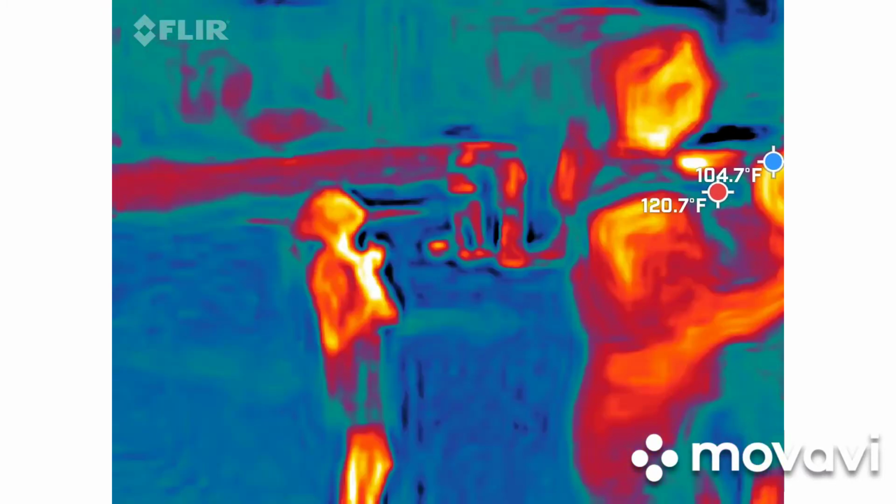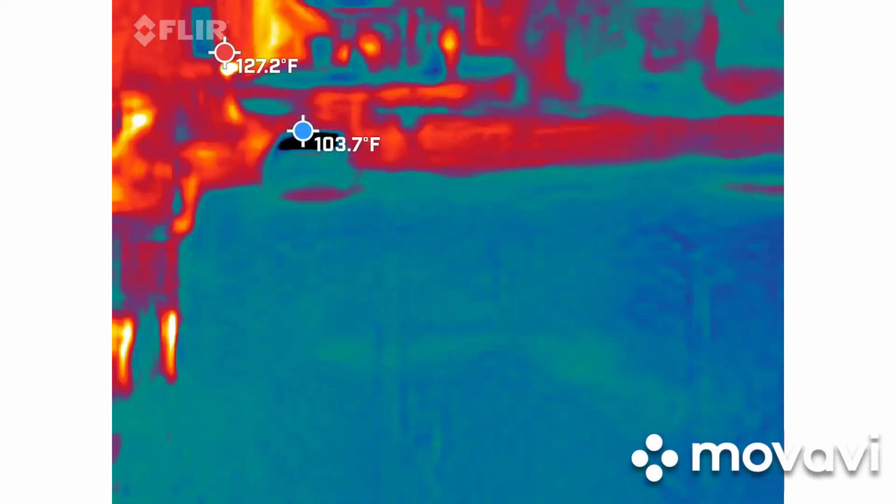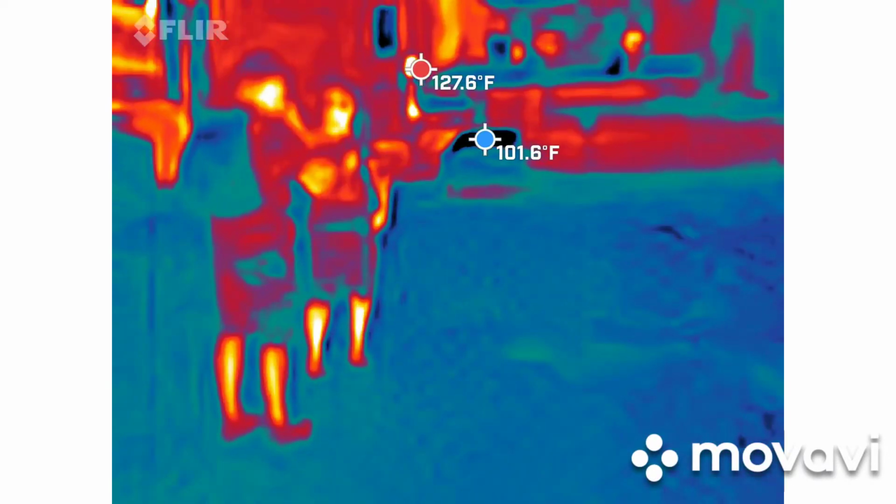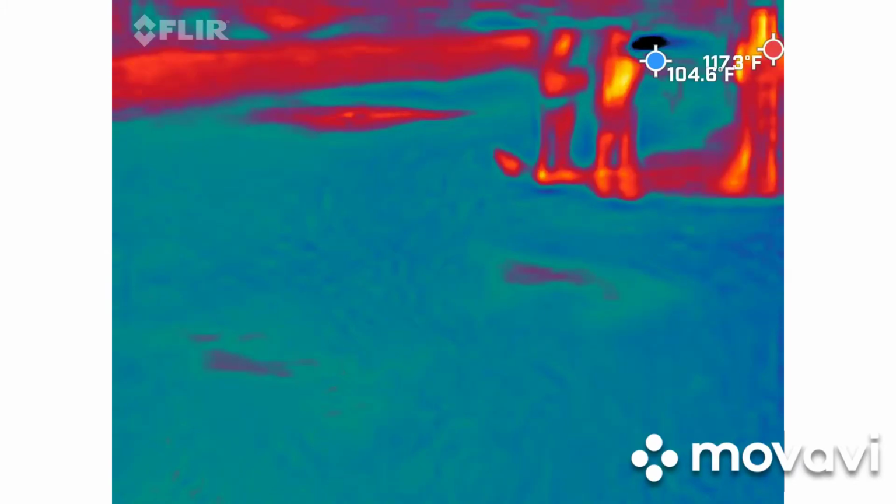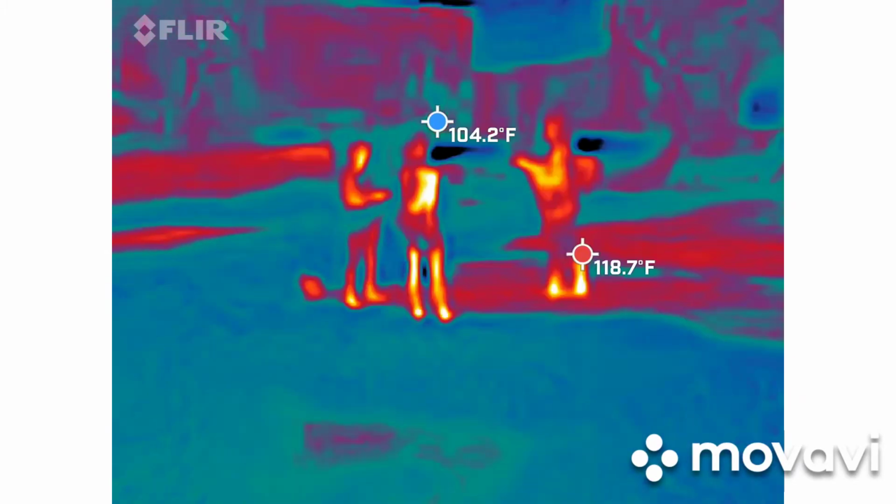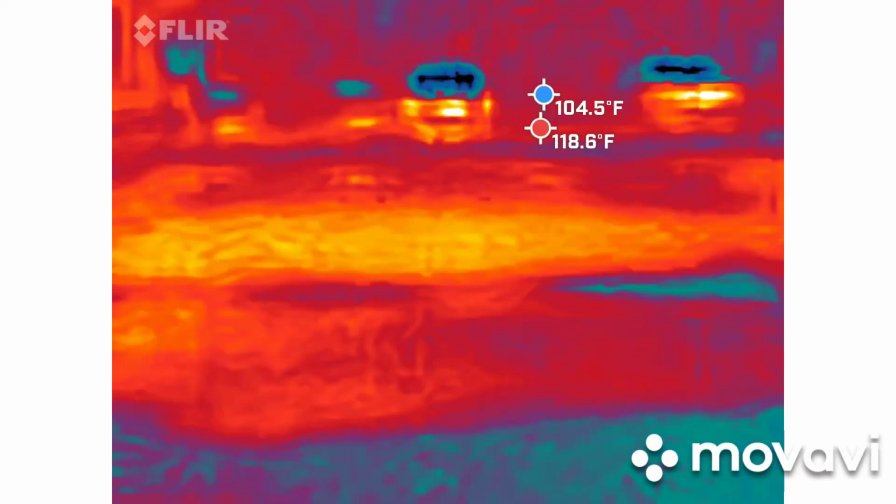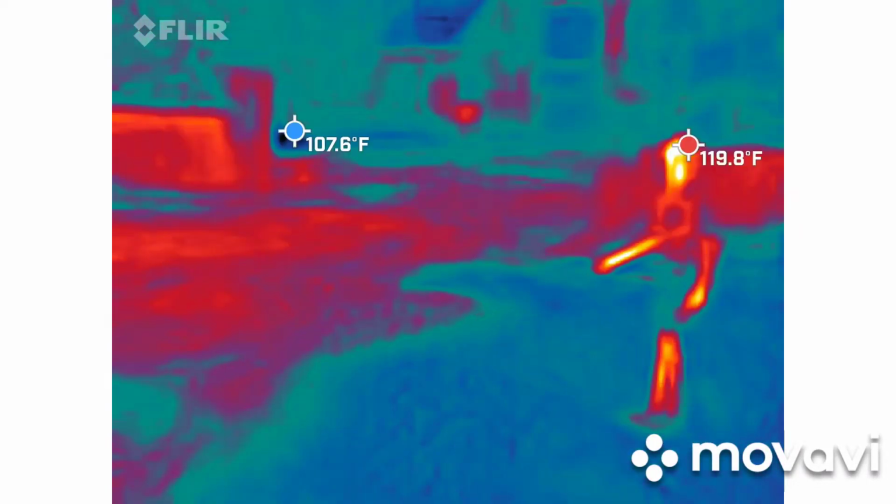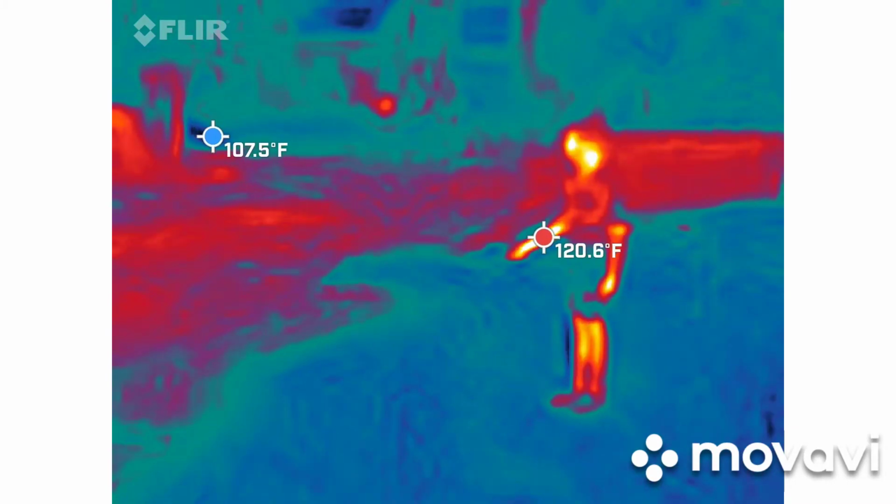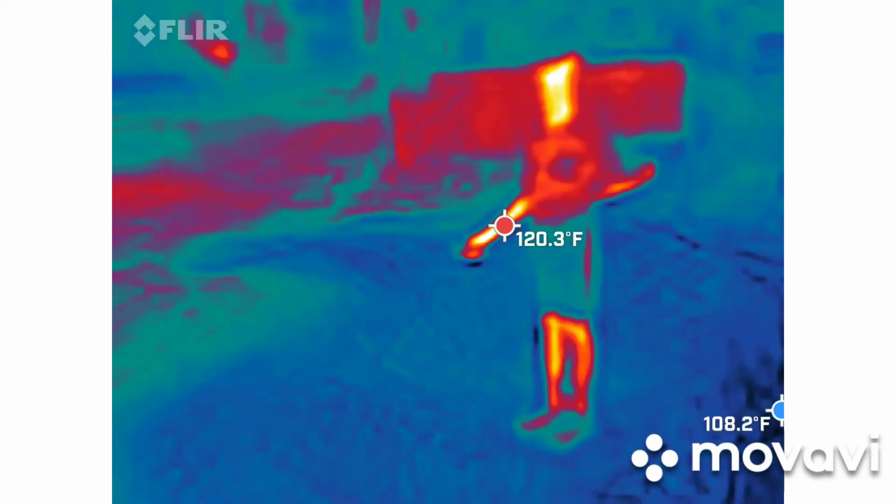You're better at interpreting this than me. It smells like barbecue. 3.5. What's your highest number, Regan? 17 point something. Okay, still on that one?